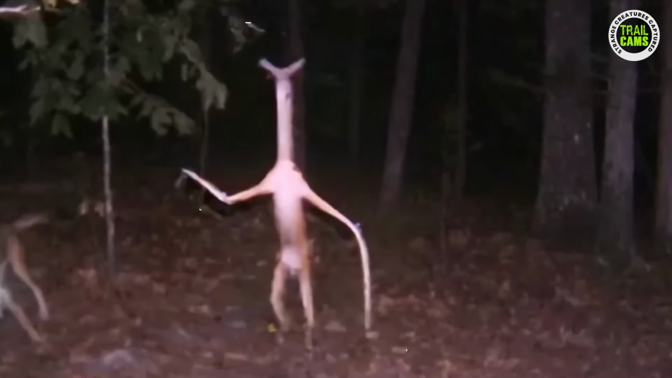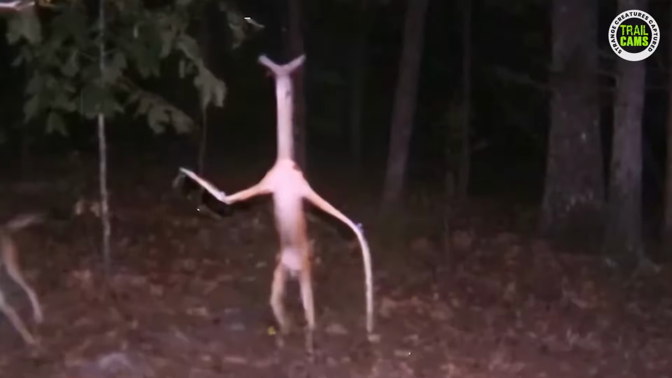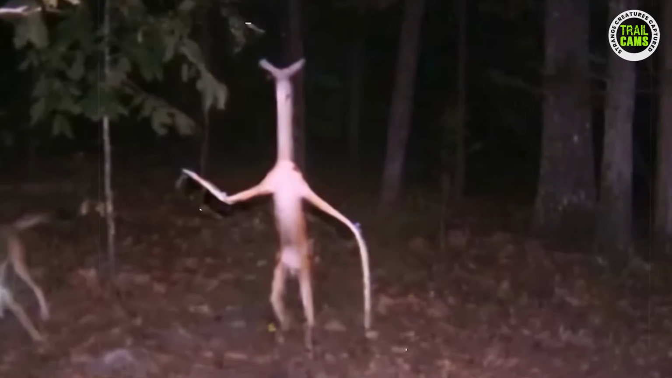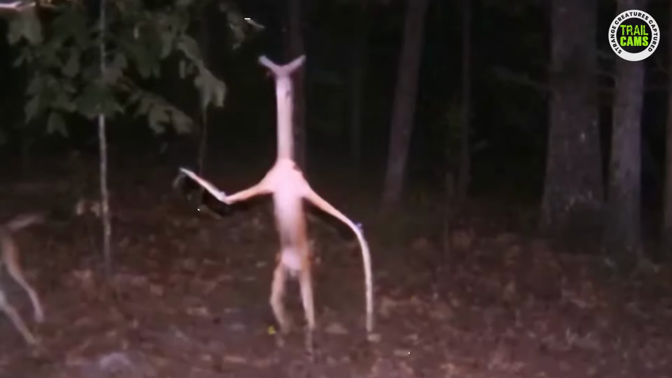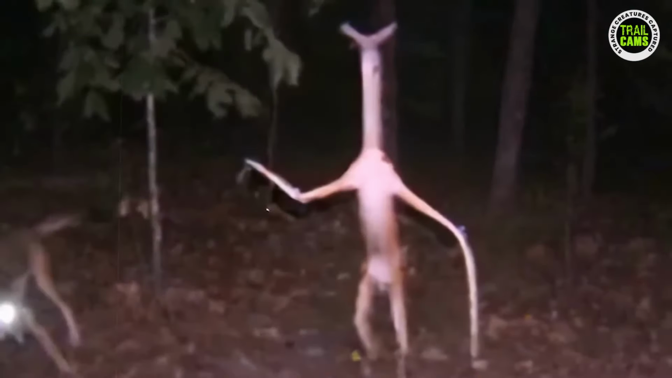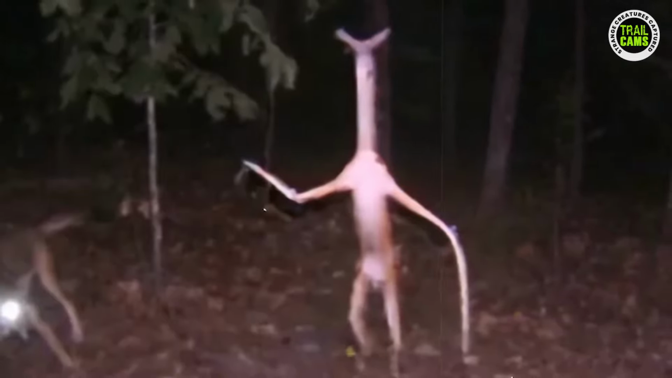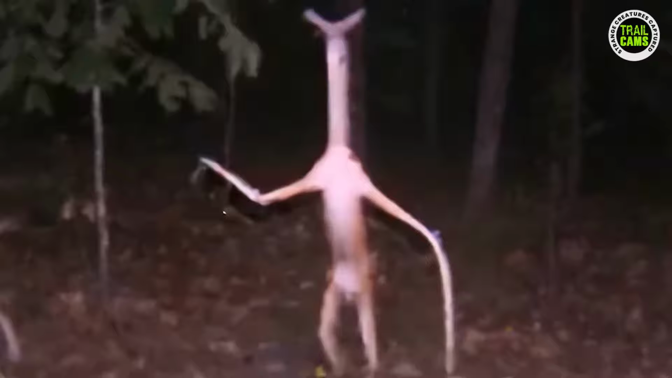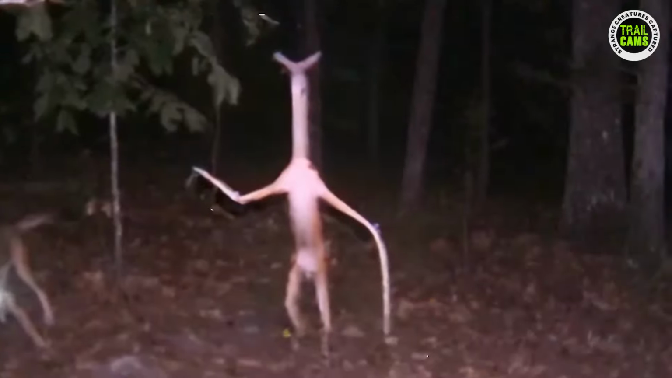Now, normally coyotes are pretty brave critters, but this time? Oh, it hightailed it out there faster than a race car on rocket fuel. The coyote's instinctive reaction speaks volumes. Have you ever seen anything like it? I mean, seriously. This thing seems to have sprung out of the depths of our imagination. Is it a new species yet to be documented by scientists? Are we witnessing a groundbreaking discovery? Once again, I turn to you for answers.